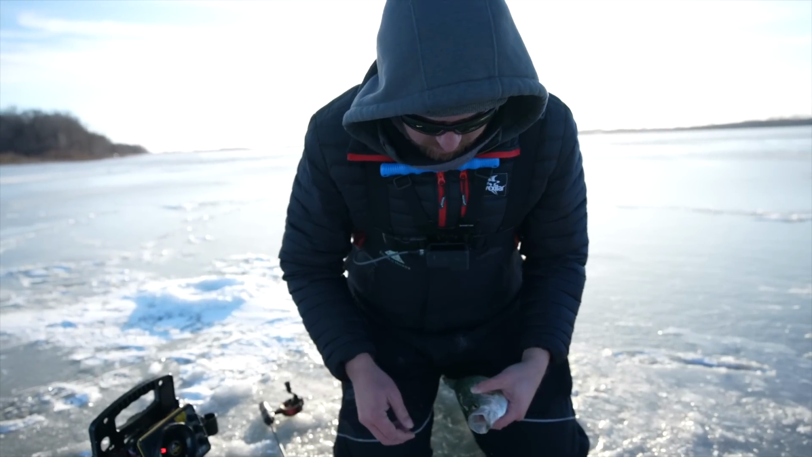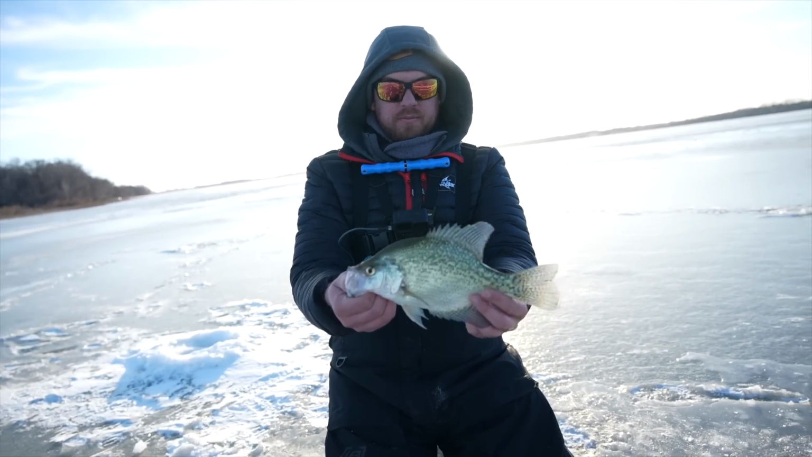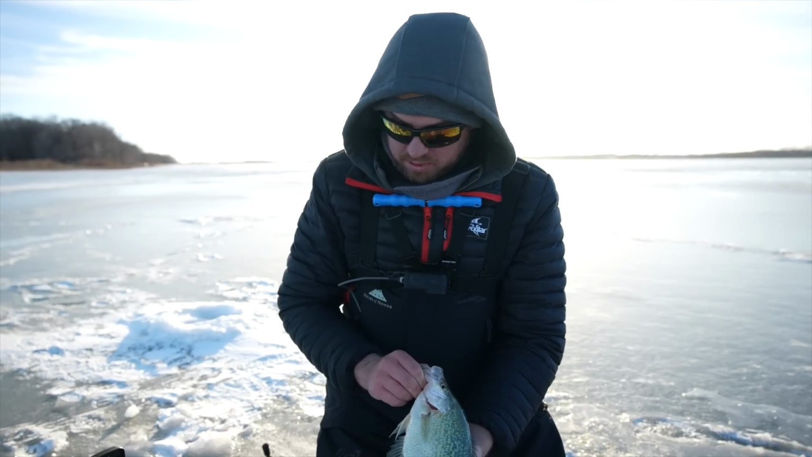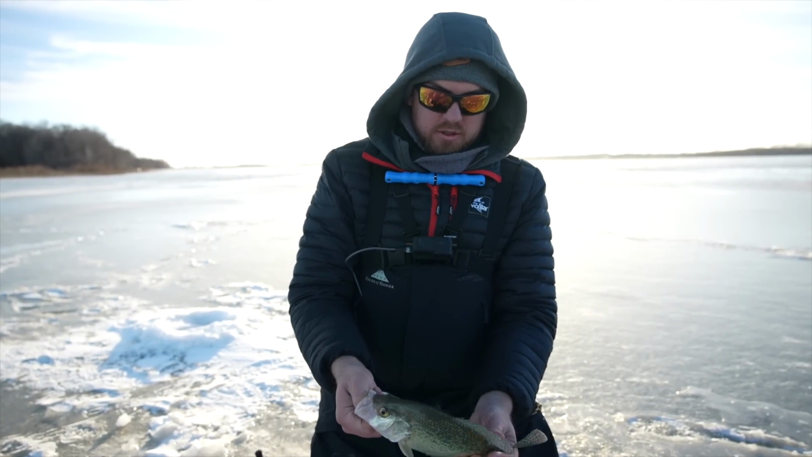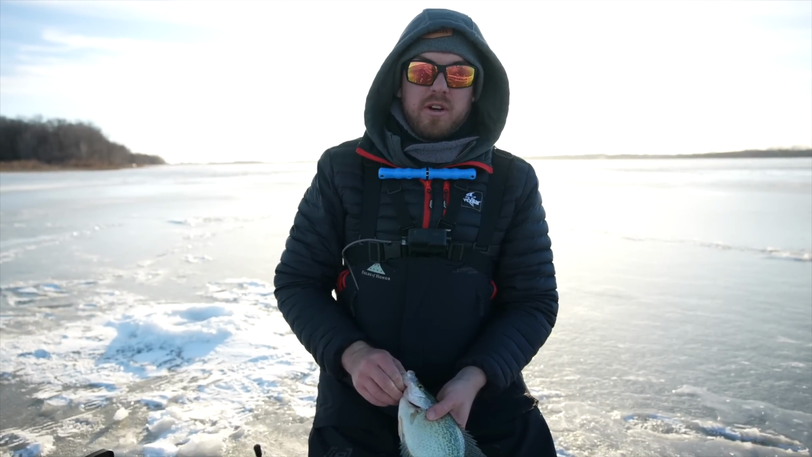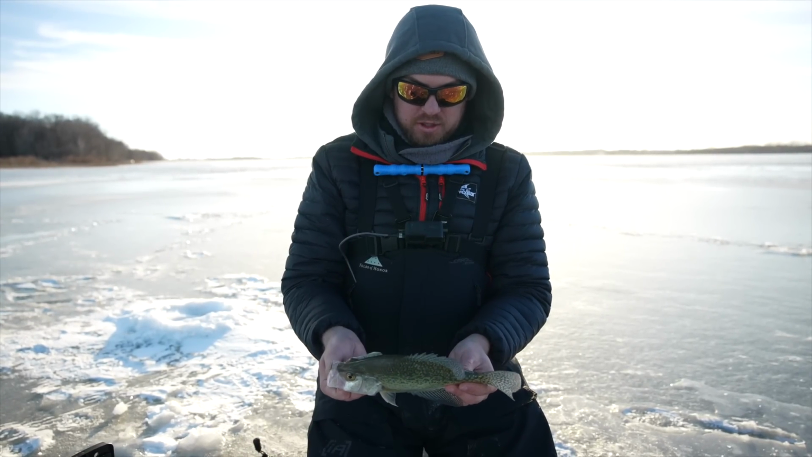I just had 2 marks come through this hole. We're not going to keep any out of this place because there's not a lot of them to begin with, but they get really big. So that's the first one. Yeah, we're just getting to about 3:30, kind of waiting for that witching hour when they start coming through.